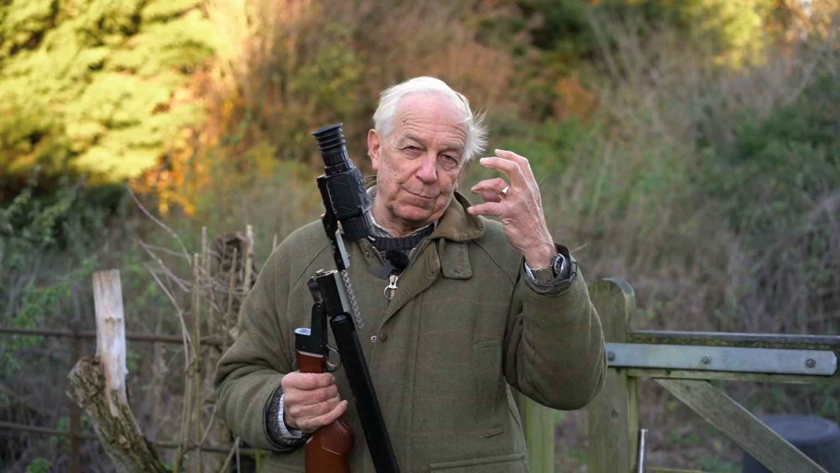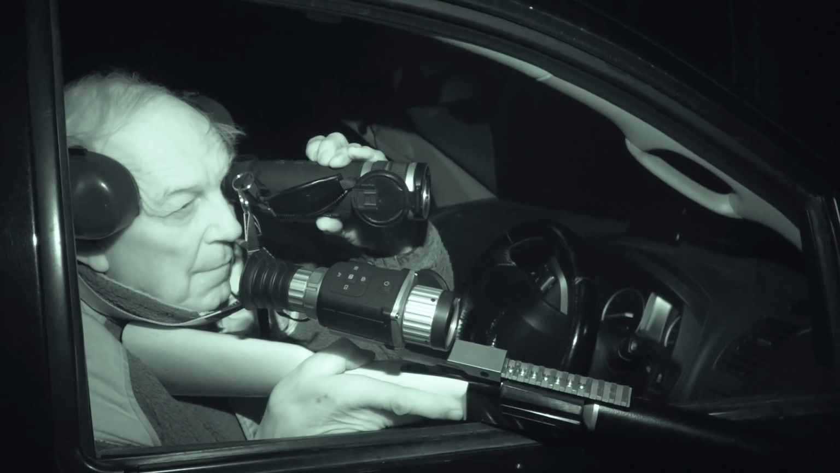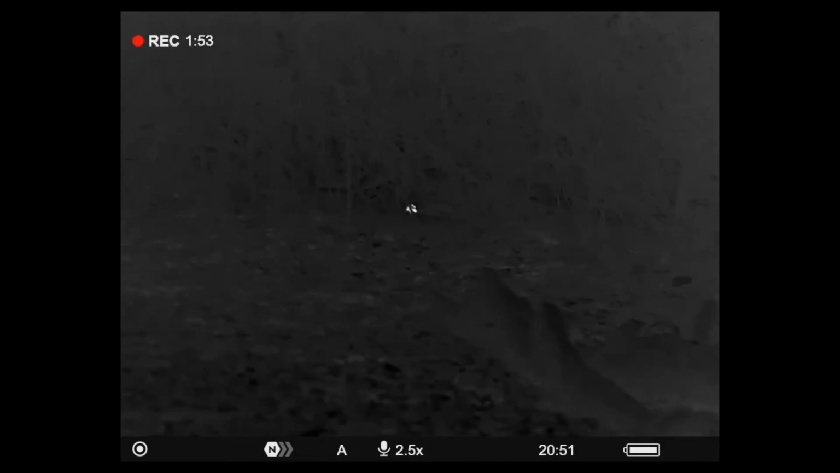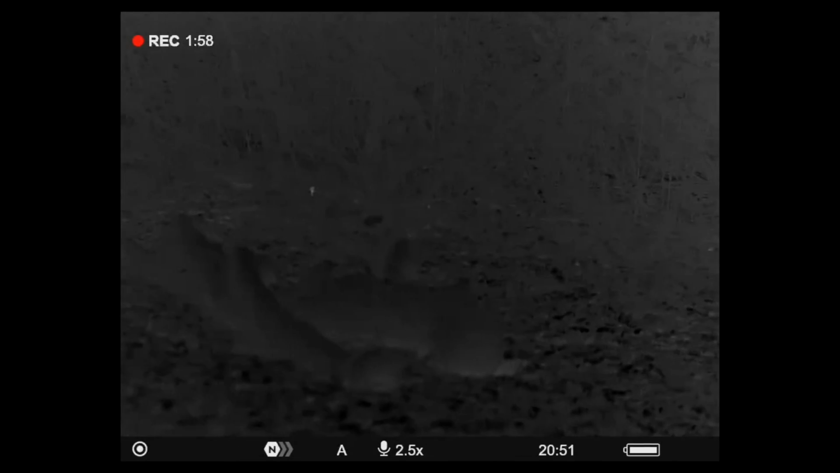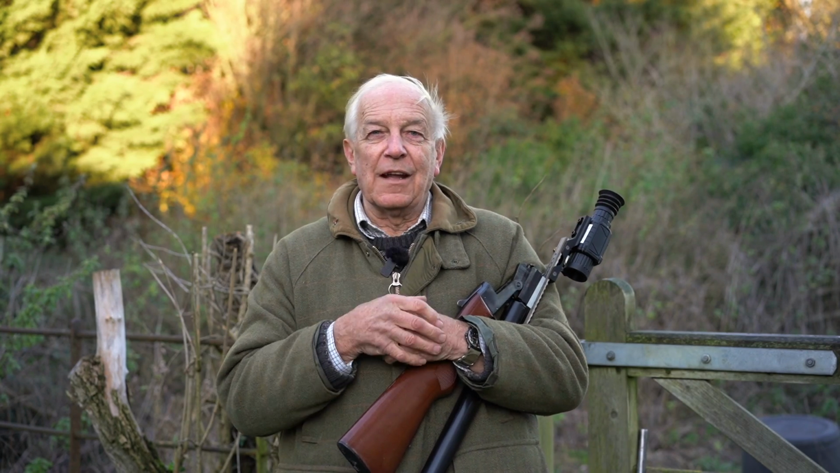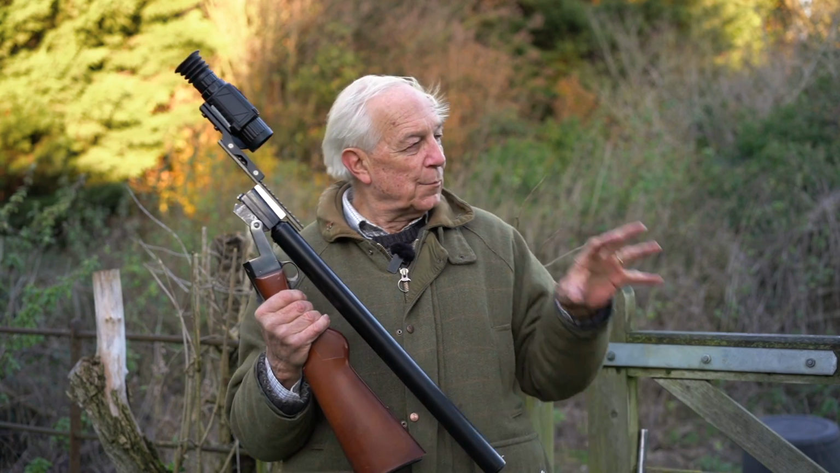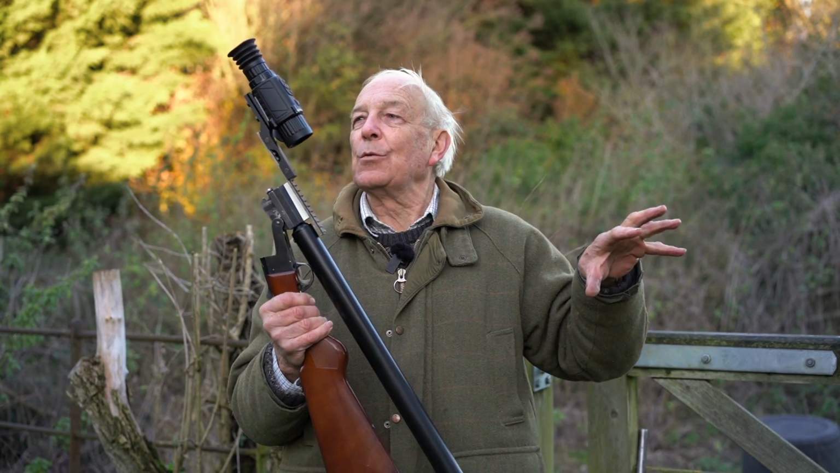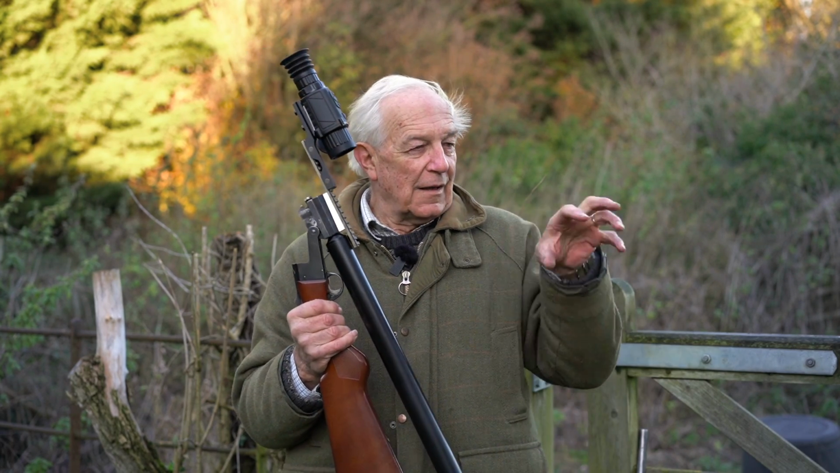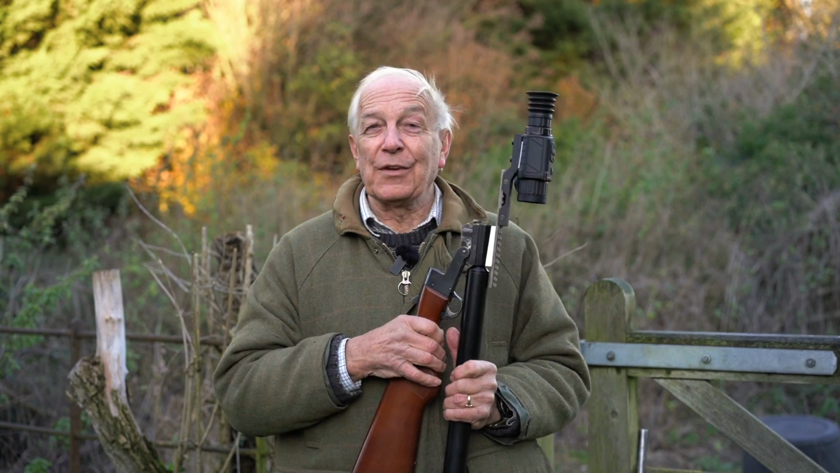And I'm using a viewer to make certain what I'm shooting at. Quite easy sometimes. You've got the wood mice, and they can look a bit like a young rat climbing around, but if you've got a good thermal viewer, you can have it turned right down, see what you're shooting at, identify it, and then this thing gives you a blob or a shape of rat. If the rat's out in the open, it's quite easy to see, and if they're hidden in things, then you just check with this, shoot with this, dead rat.